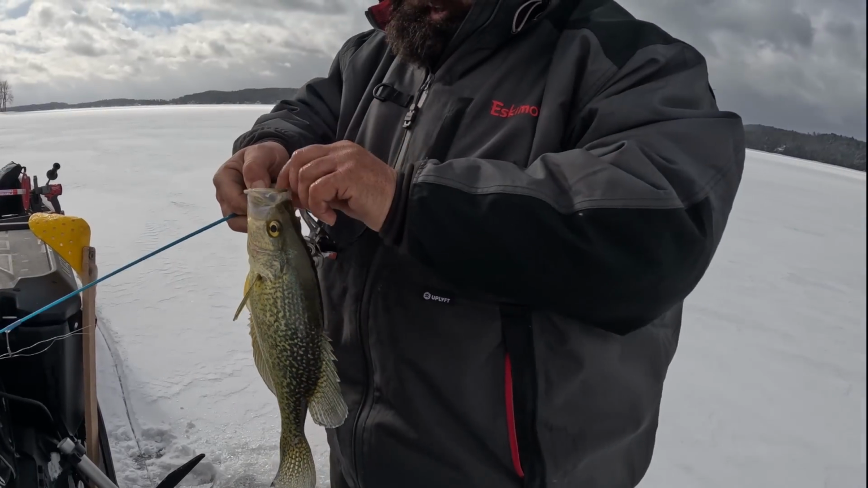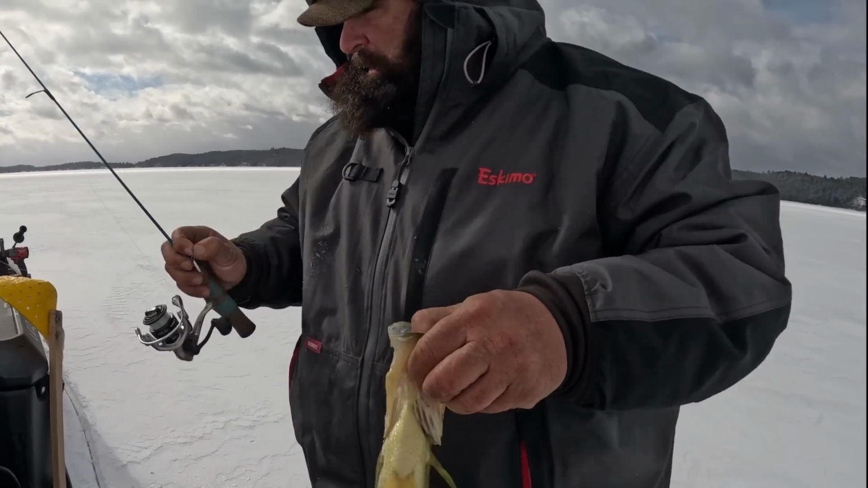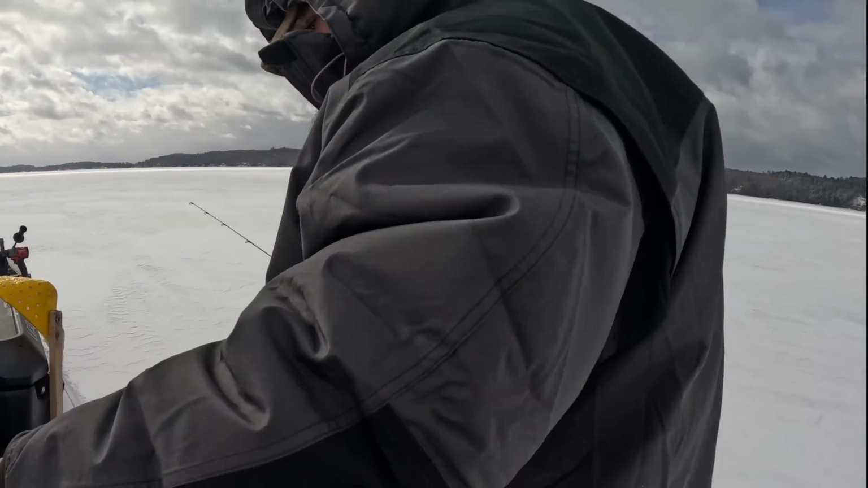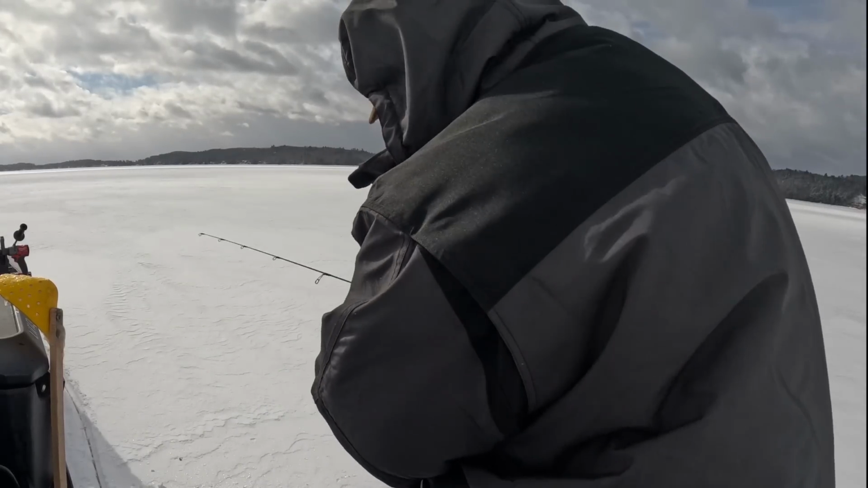That's a big one right there. Castmaster, rattle him in. We'll measure him. He's 15. Oh.